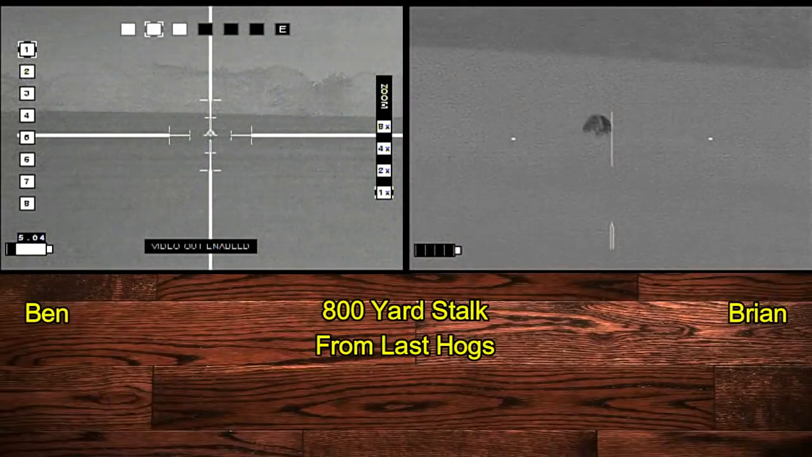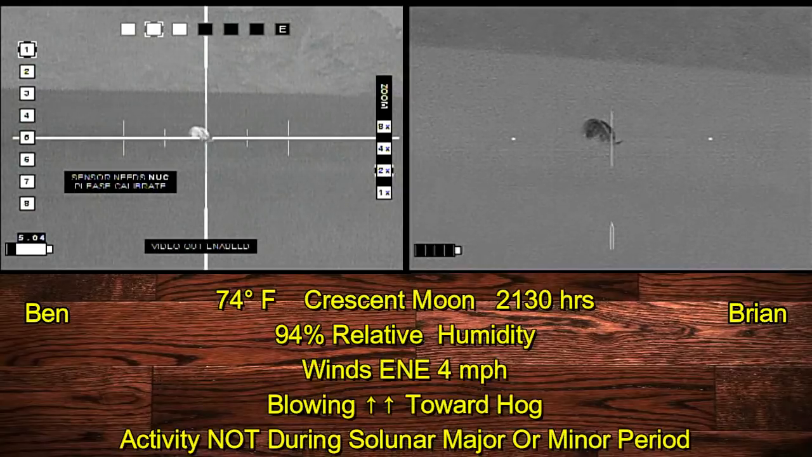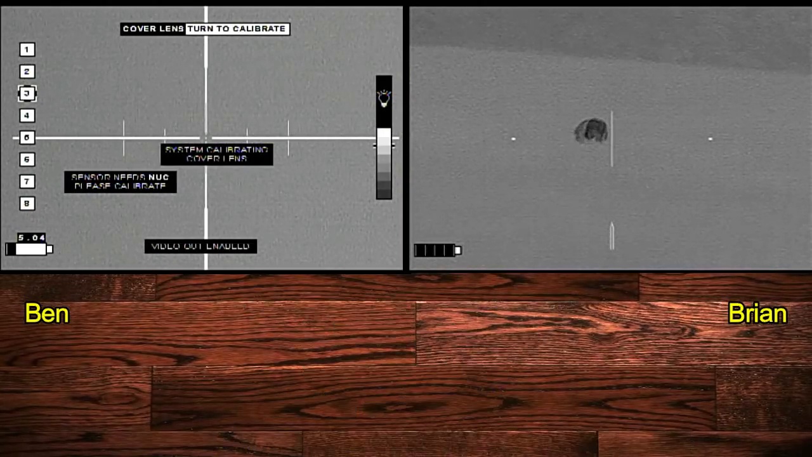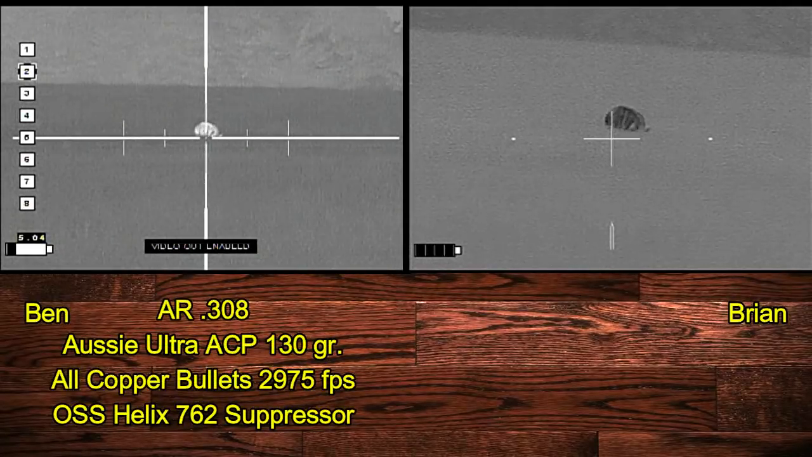800 yards across the property, across the creek, to where the next sounder was, and by the time we got there, they had disappeared into the woods. We waited in the pasture to see if anything materialized, and sure enough, there was actually a boar in the pasture with us.